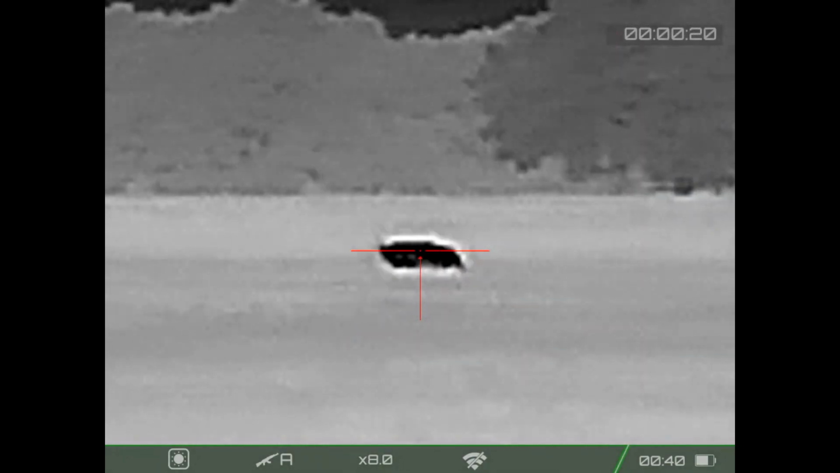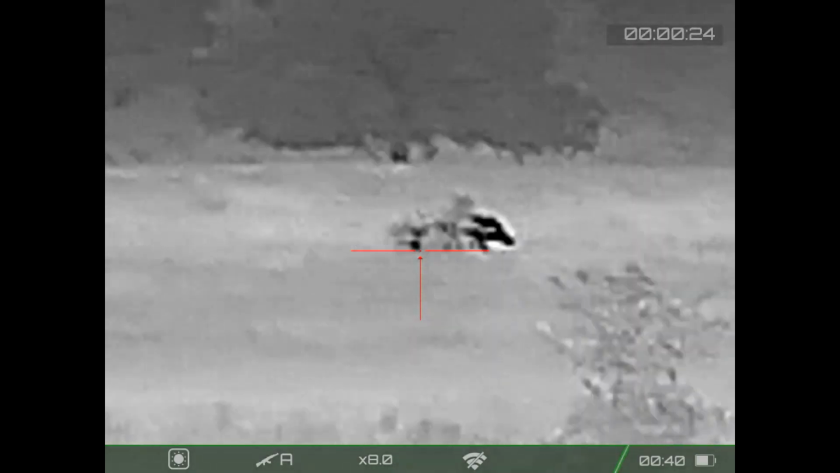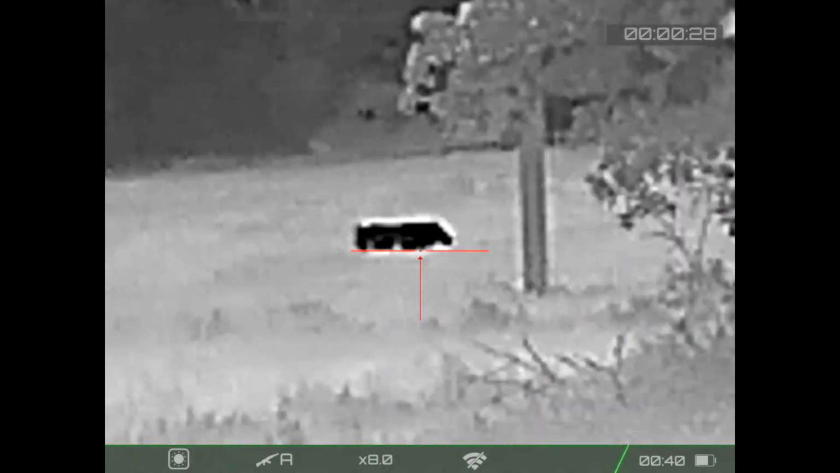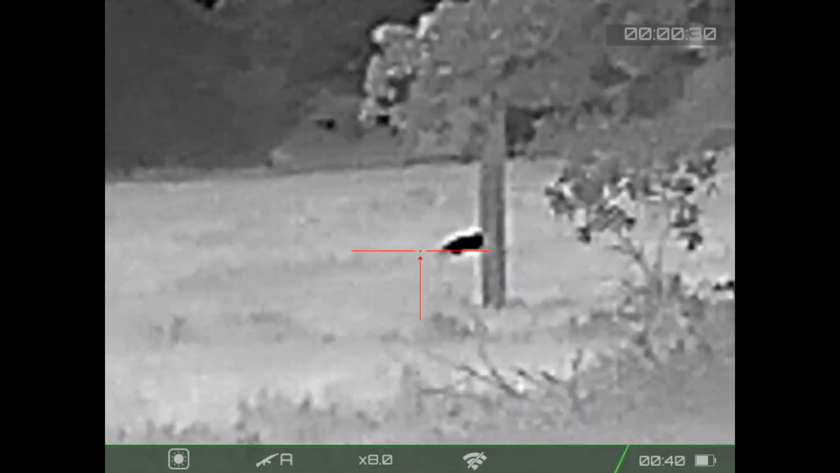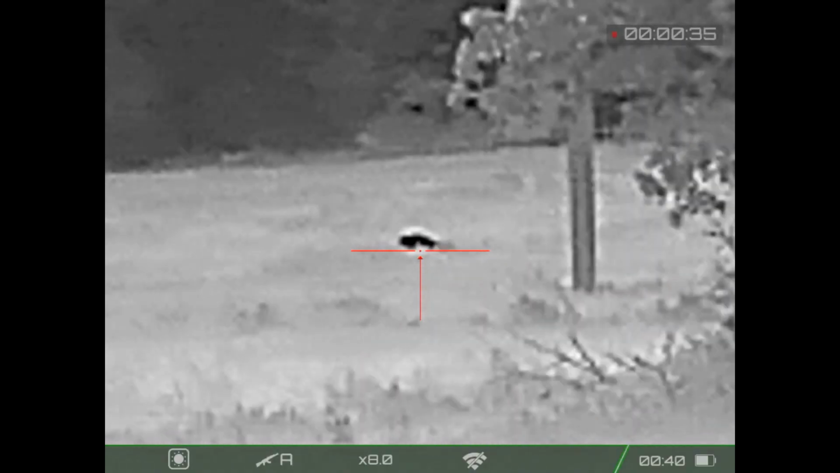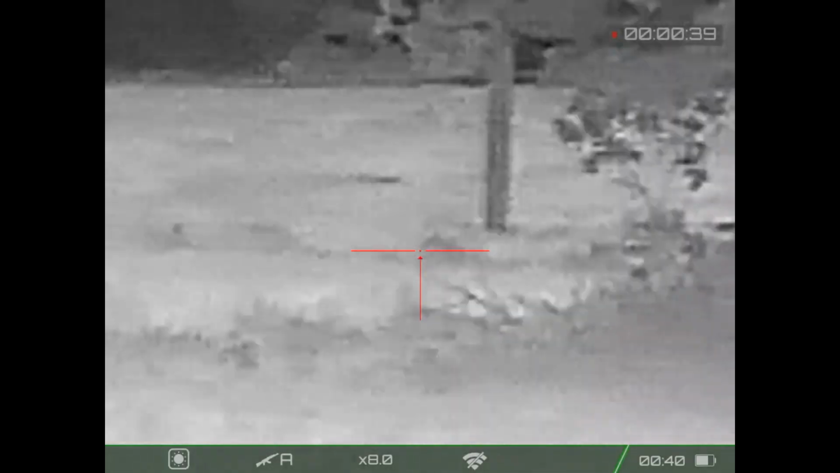I shot it through the heart with that shot. Tried a couple pickups on the run, still kept running. Finally ran out of juice. There we go. And I gave it a quality assurance shot, and it's down.